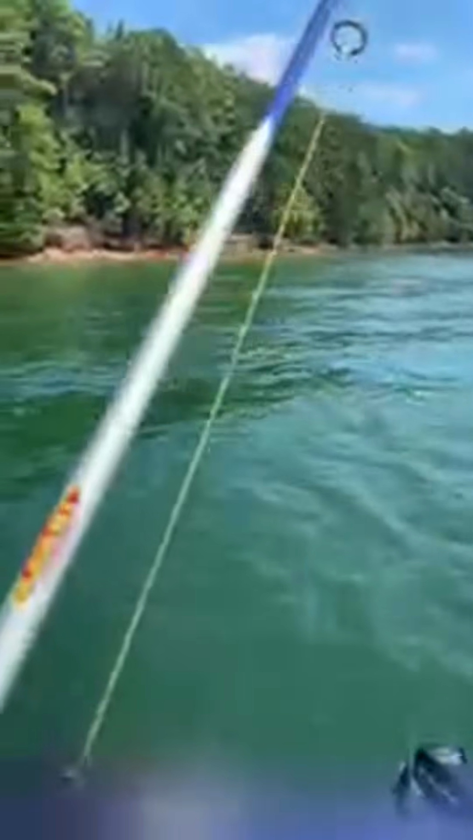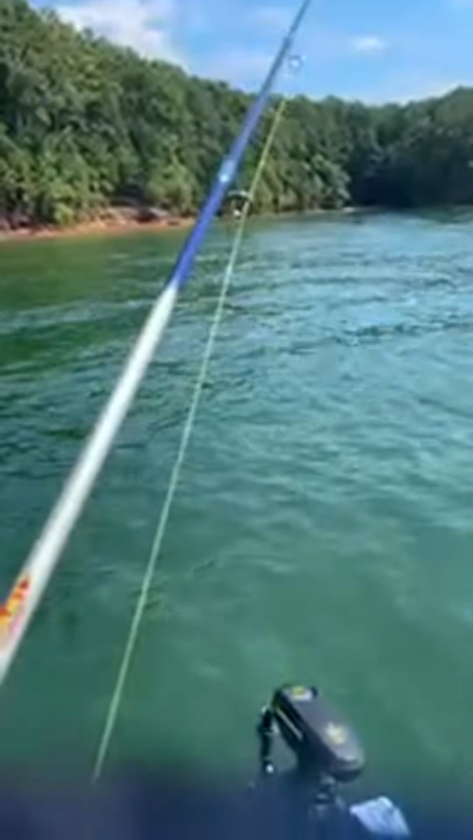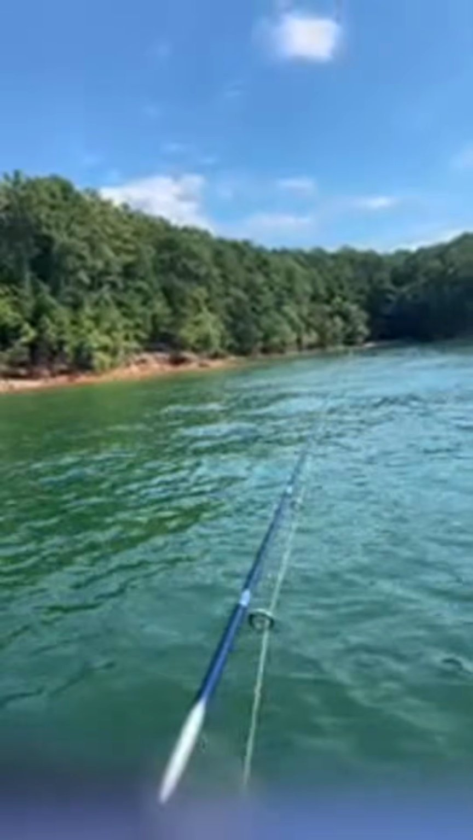Seth says, well, I hope you catch the big one on this cast, on the last cast. All right, well, we'll see, Seth. We'll fish it all the way back to the boat.